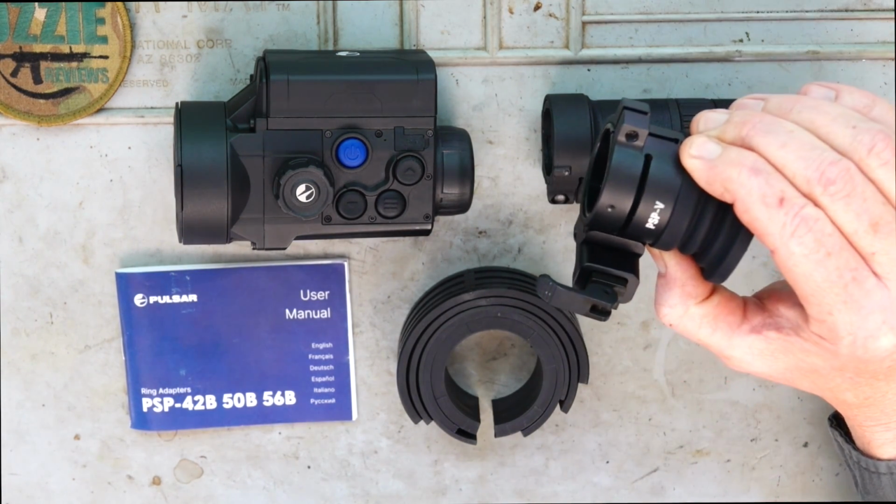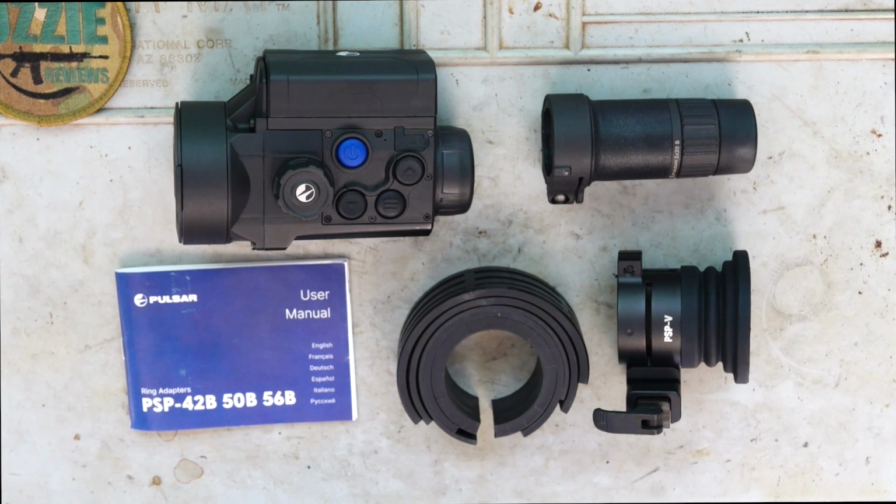Why didn't I go with the Picatinny? Look, I guess I could have. I would have had to replace the front handguard on my AR, but I wanted to use the actual normal scope clip-on because that's going to be 99% of Australian shooters, so that's why I've gone that way.